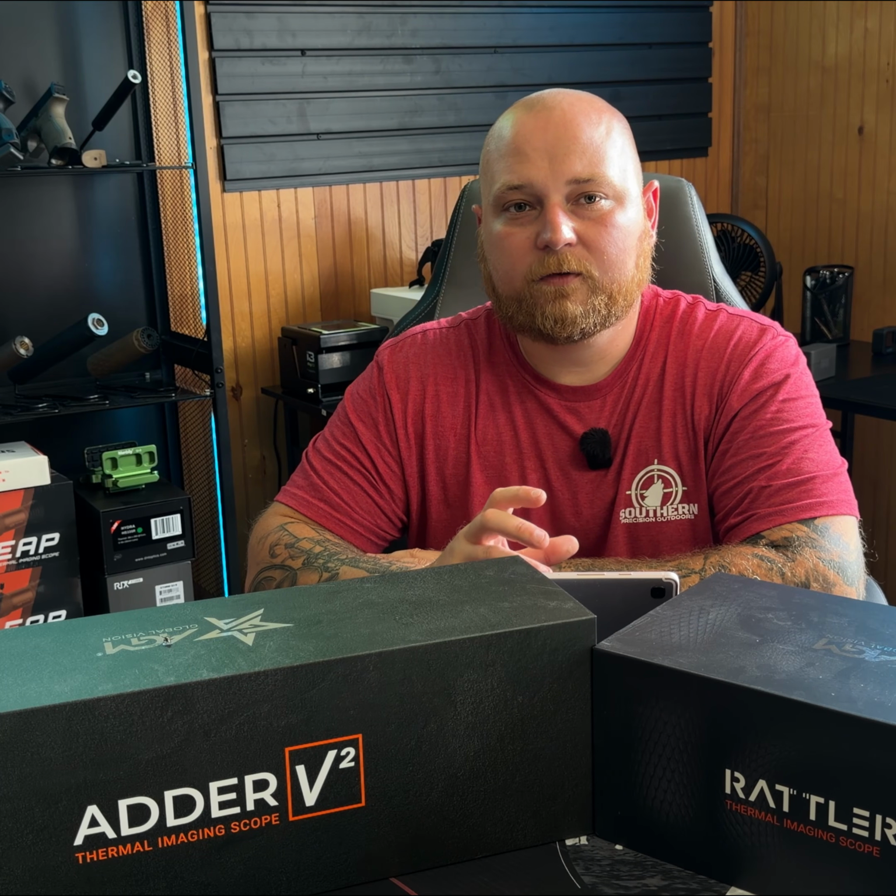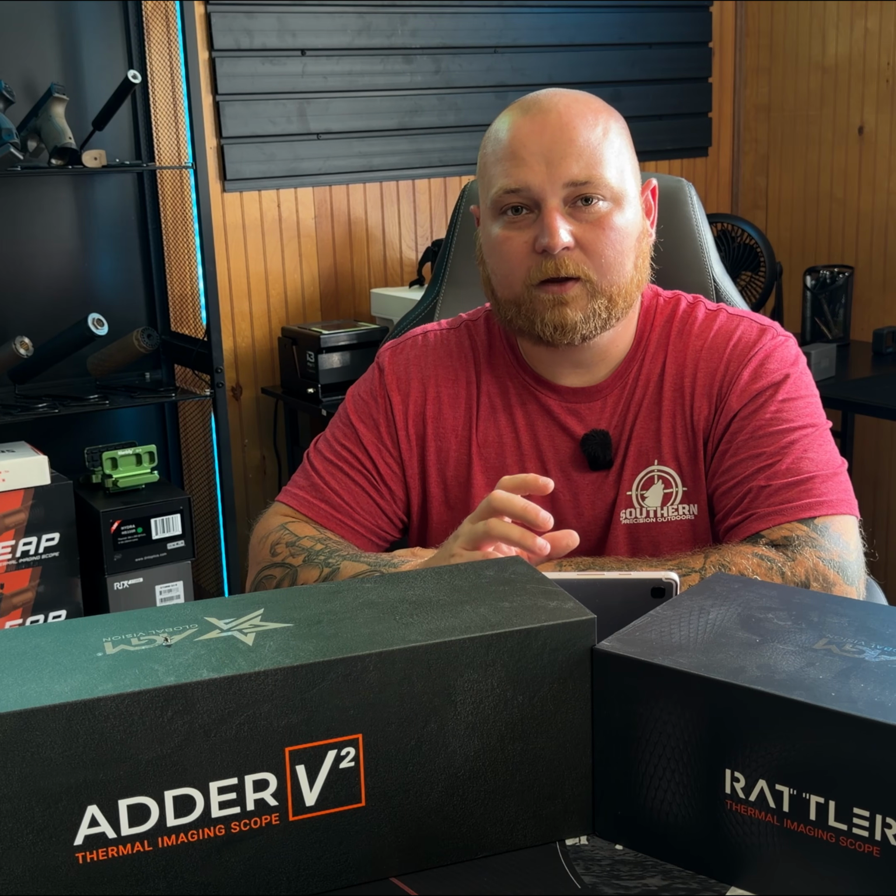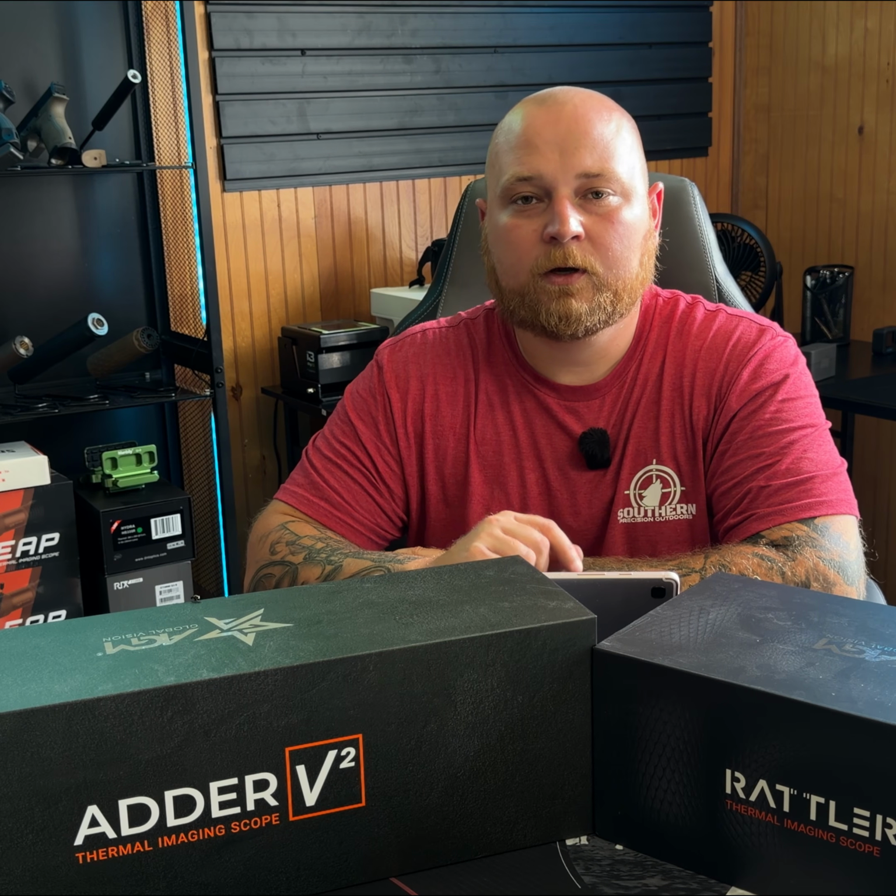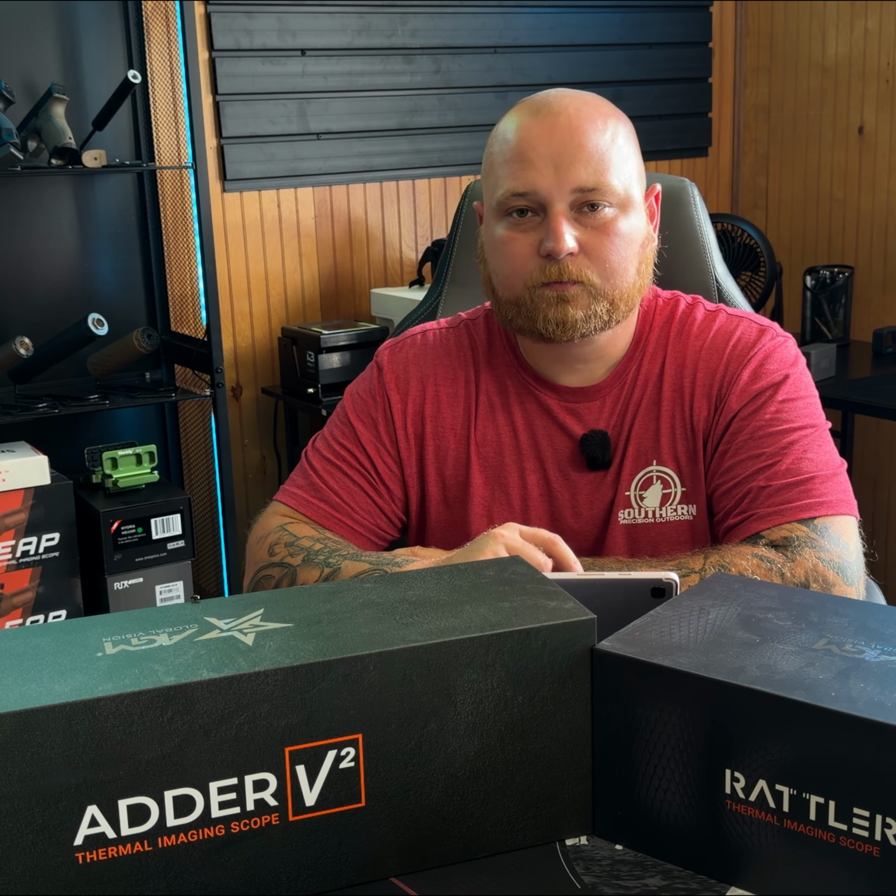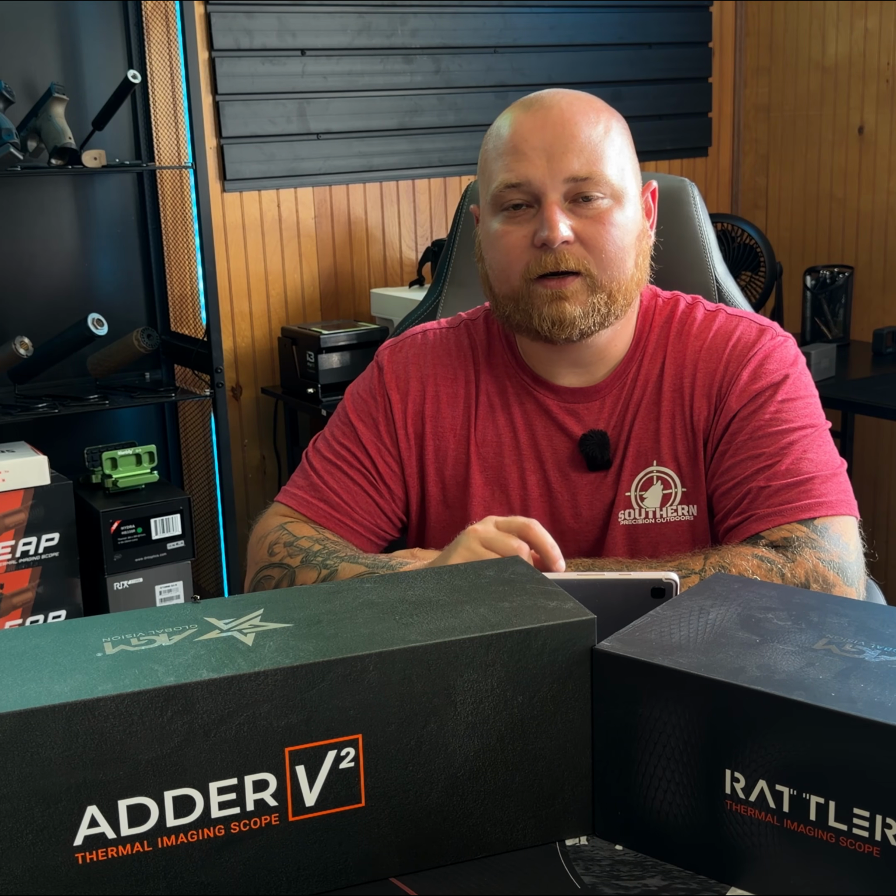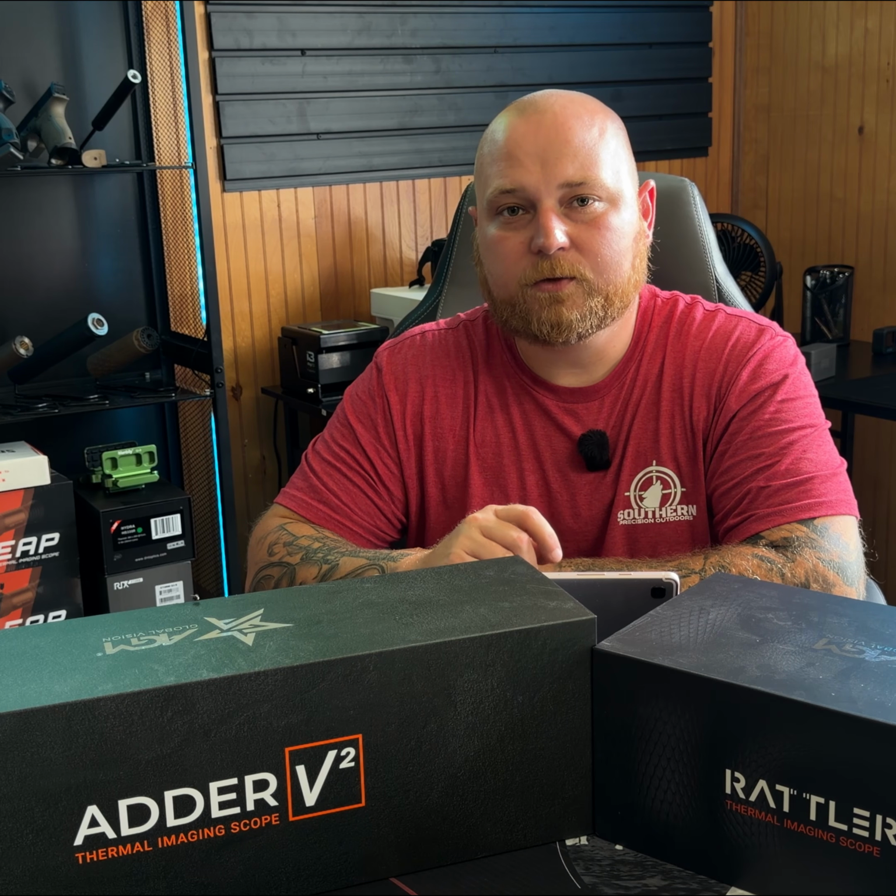Now your 256, like I said, it doesn't really have a lot of pixels. So when you are increasing your digital magnification for your zoom function, you're losing a ton of image quality every single time that you zoom in. Now with a 384, on the other hand, you are still maintaining a pretty decent image, even though you're zooming in and using that digital zoom.